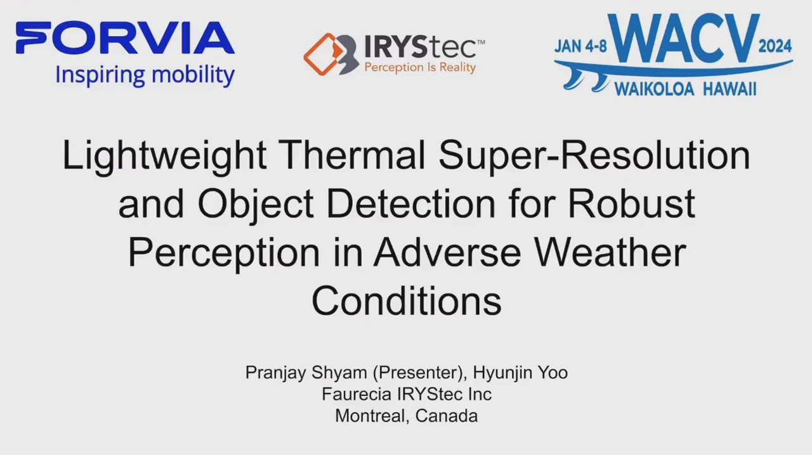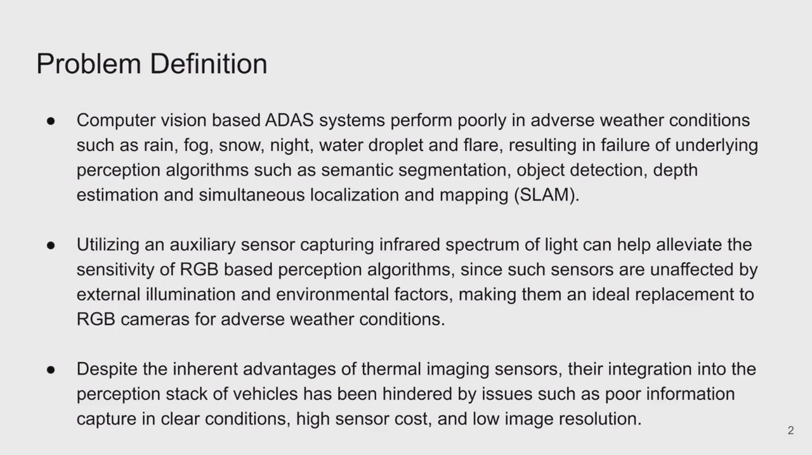Hi everyone, I'm Pranjay Shyam and I'll be presenting our paper Lightweight Thermal Super Resolution and Object Detection for Robust Perception in Adverse Weather Conditions. So before moving forward, I would like to elaborate upon the problem definition and scope.